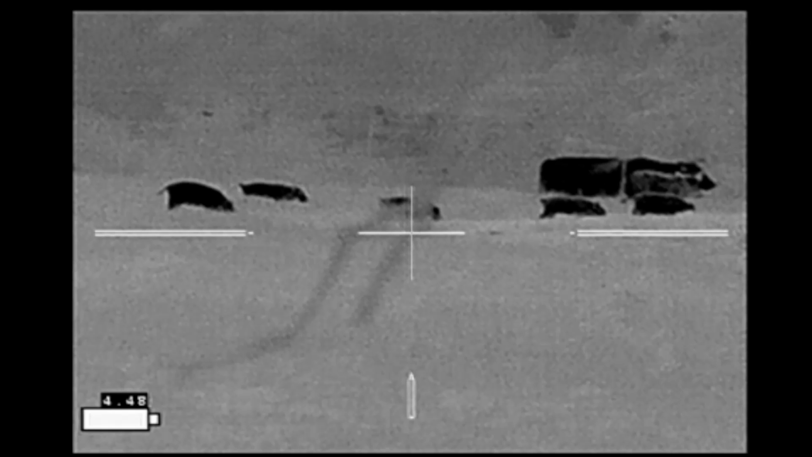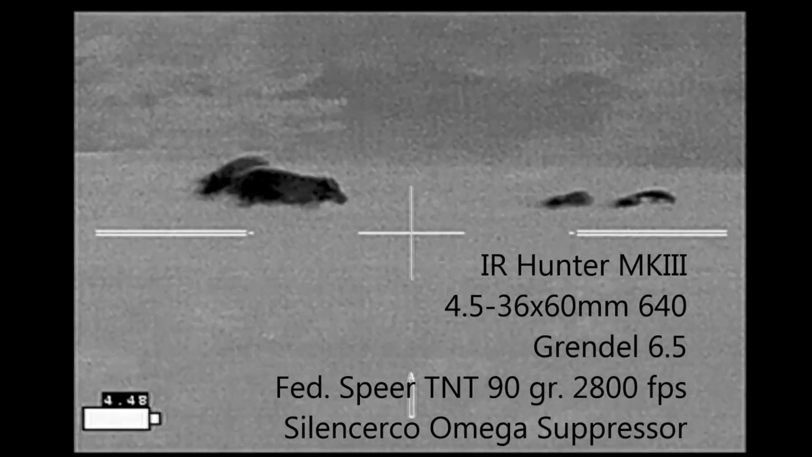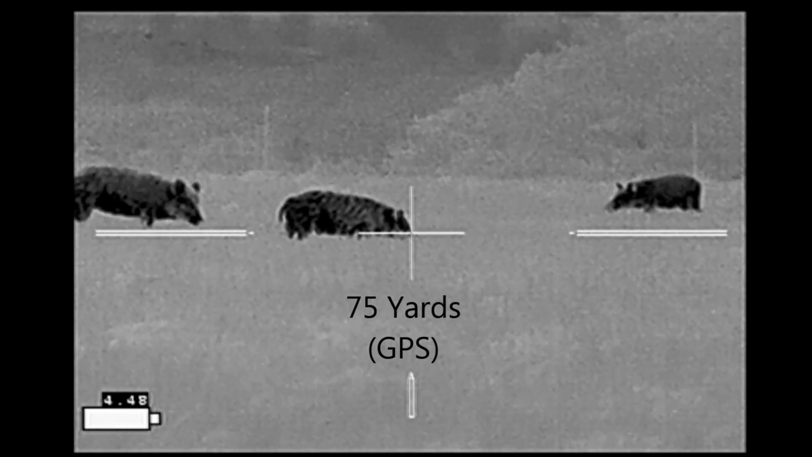Beyond the wheat field, the land falls away and there's a ridge line here, and so I don't want to shoot any of the hogs above the ridge line because of the cattle that may be in the background. As it turns out, two of the largest hogs happen to be two of the hogs closest to me, and I'm actually going to pick the smaller of the two hogs with the idea that after I shoot this hog, the other hog's going to run, and a larger target will be easier to hit than the small target.